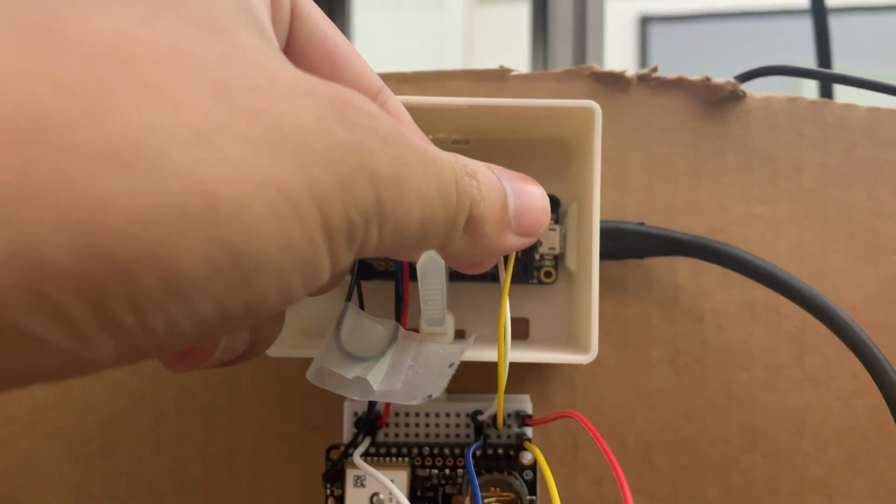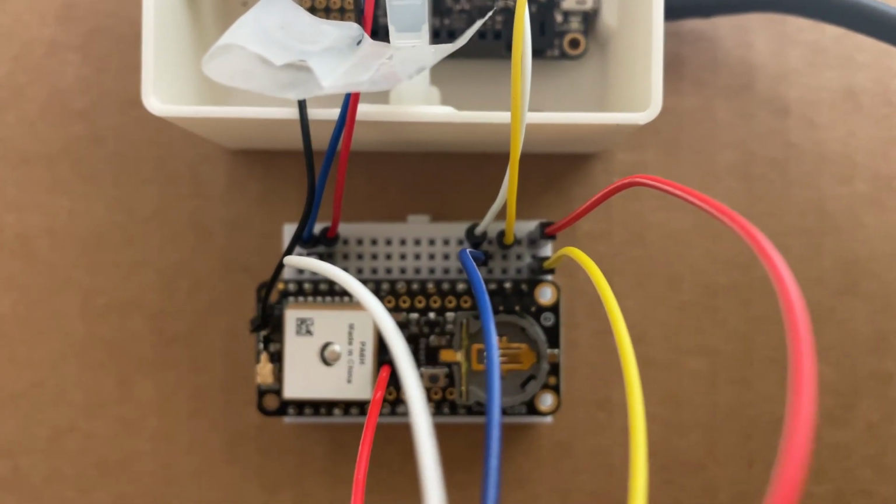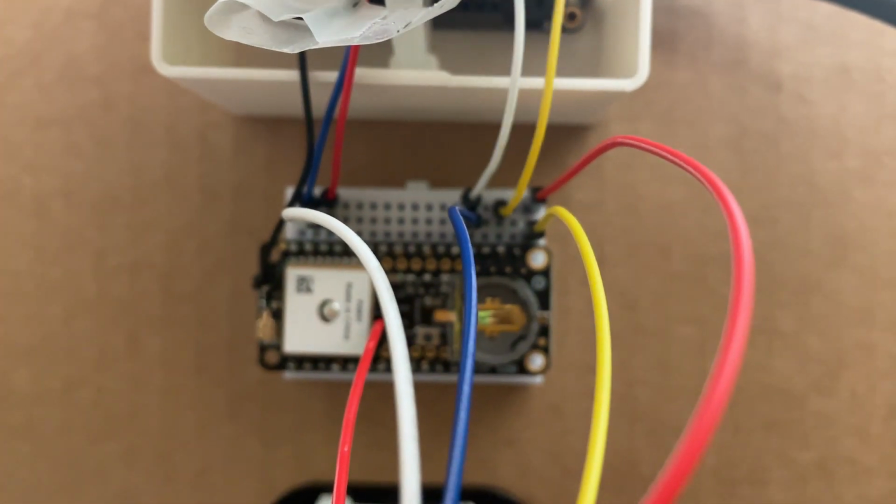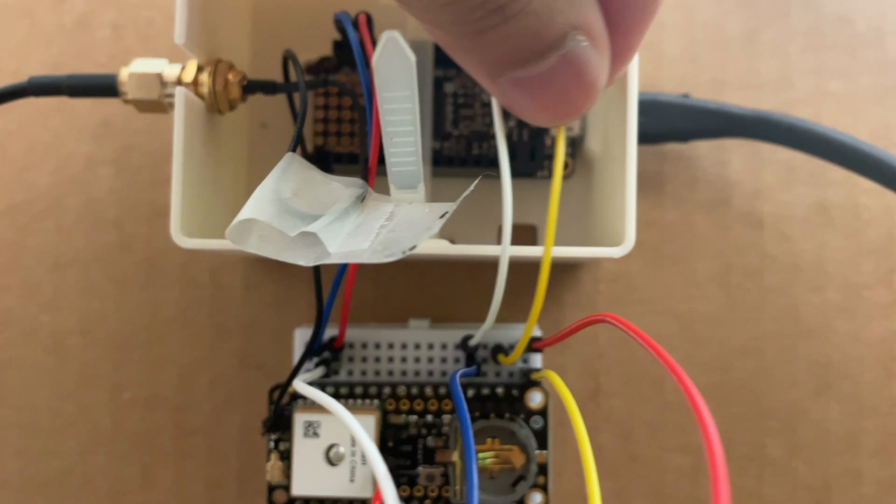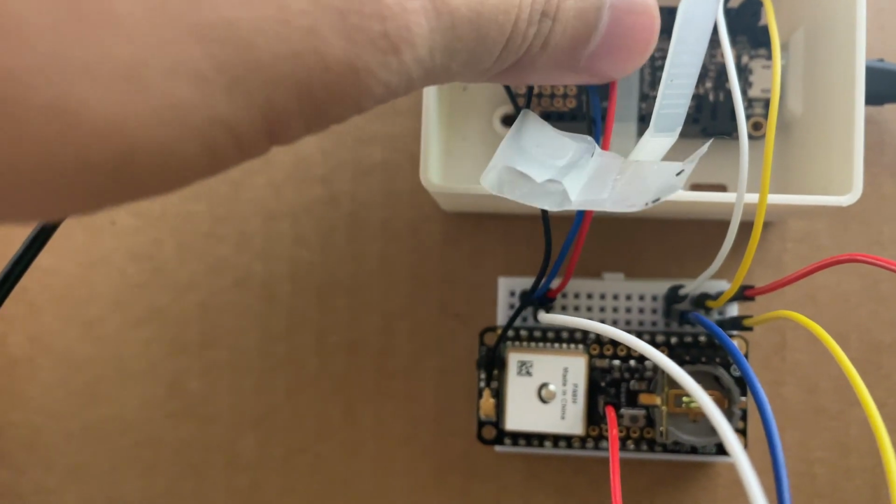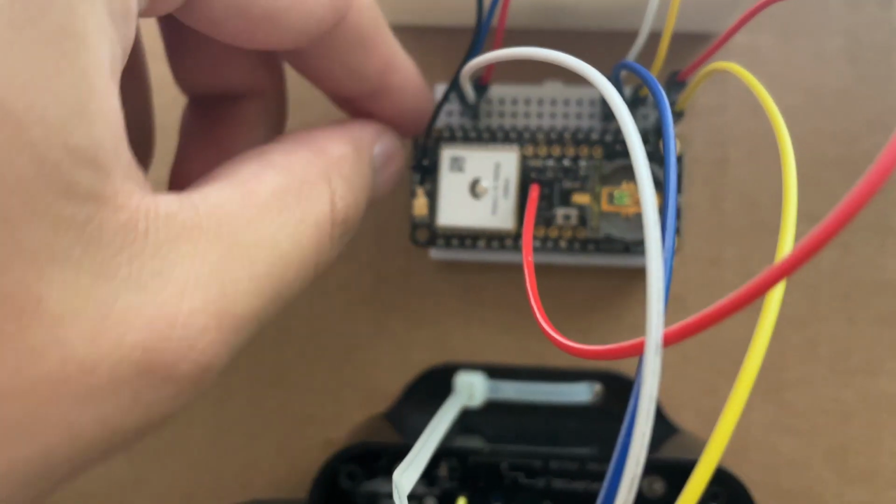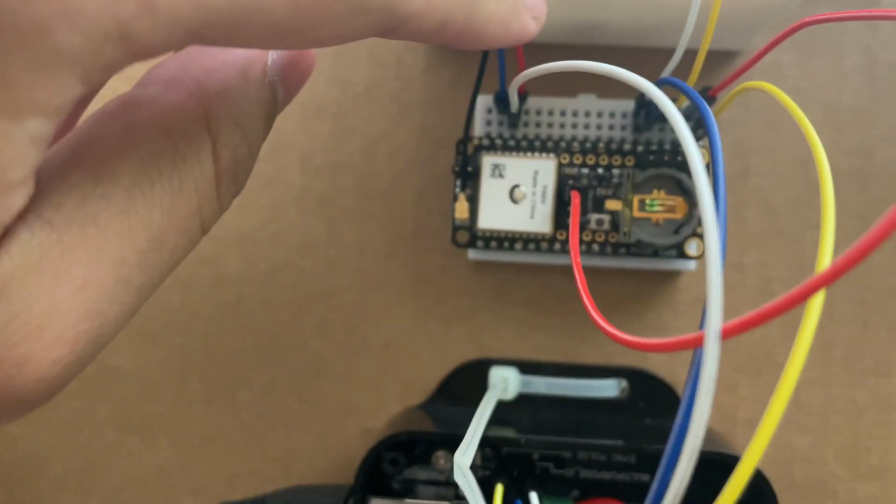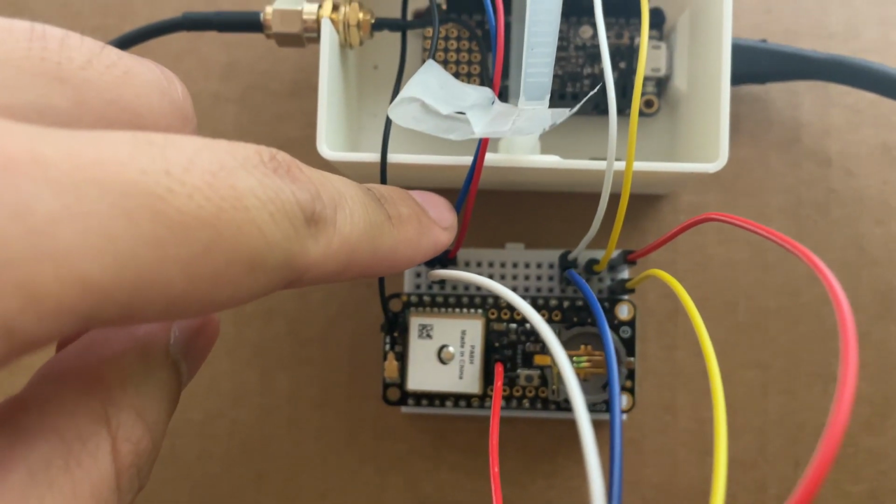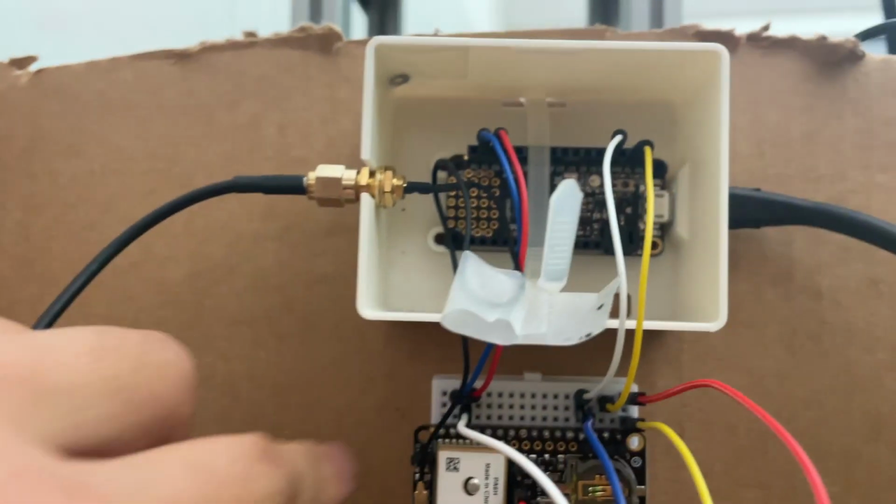So I think these two leads are connected to this breadboard, which go into, I believe, the 3 volt in the yellow and the ground line in the white, and then the RX/TX line is going into here. So the red is the TX output from the GPS sensor, and the blue is the RX from the microcontroller.